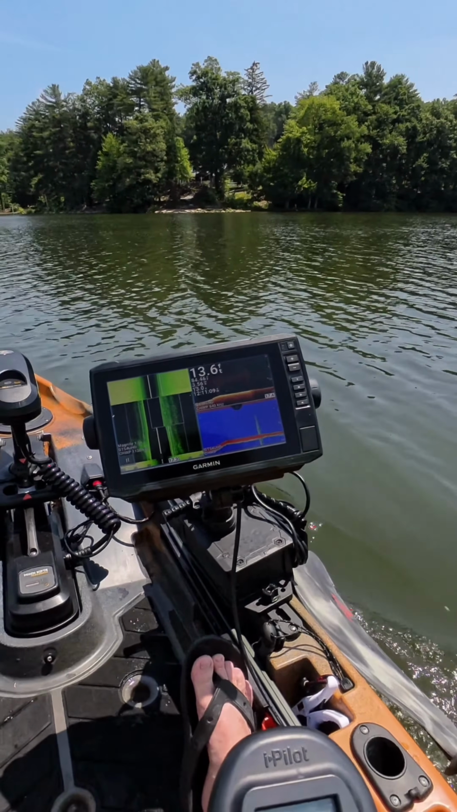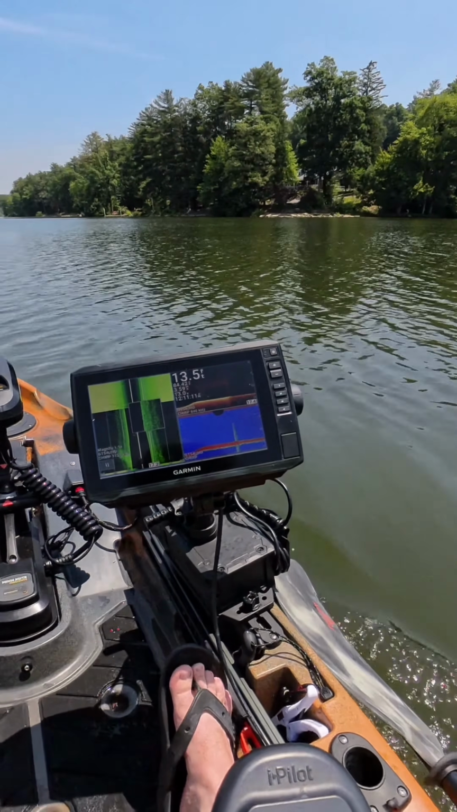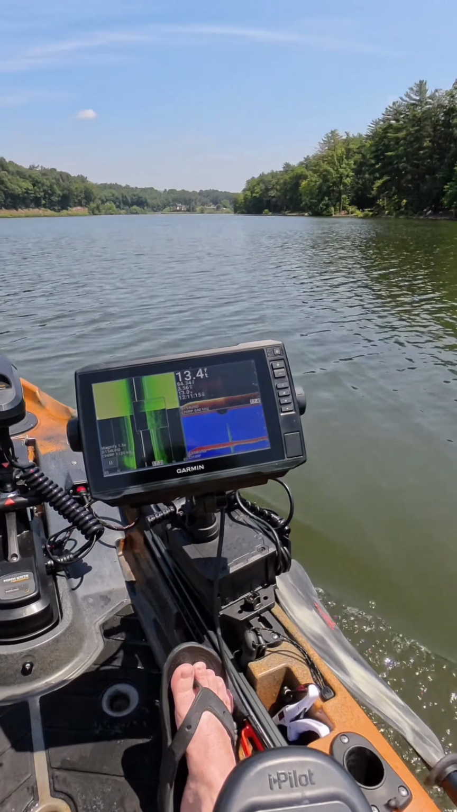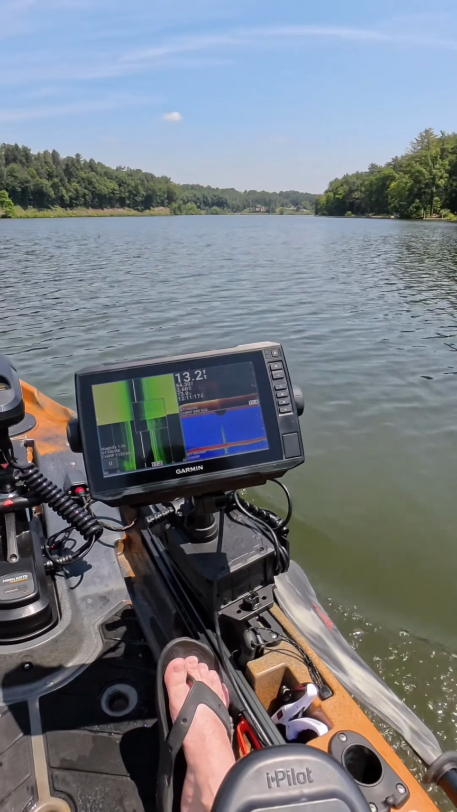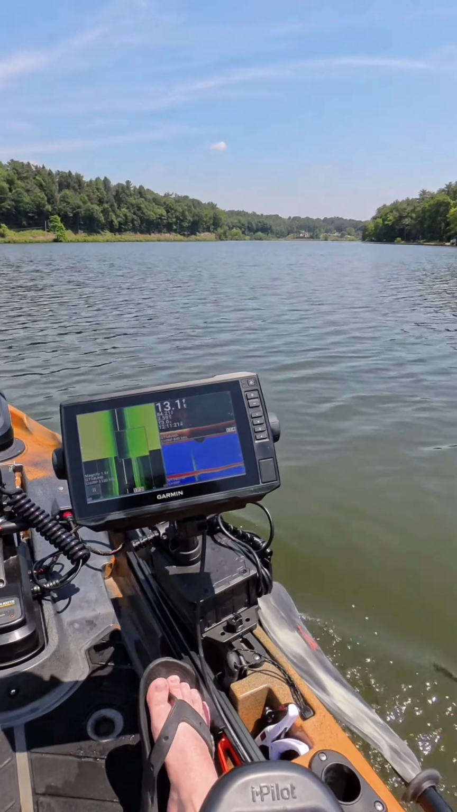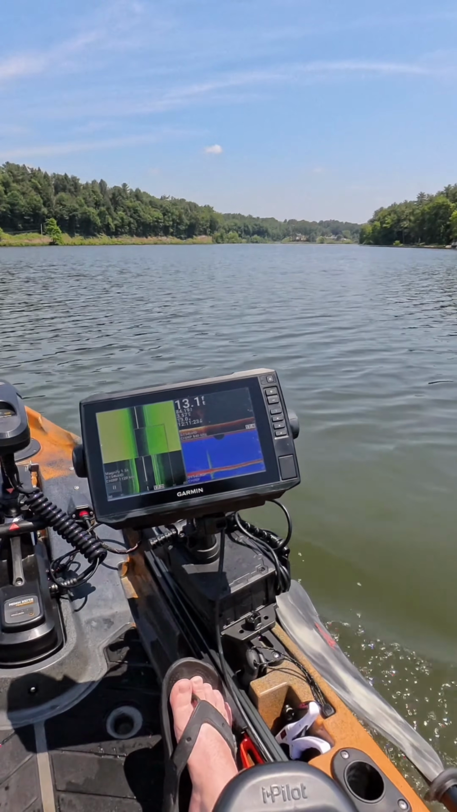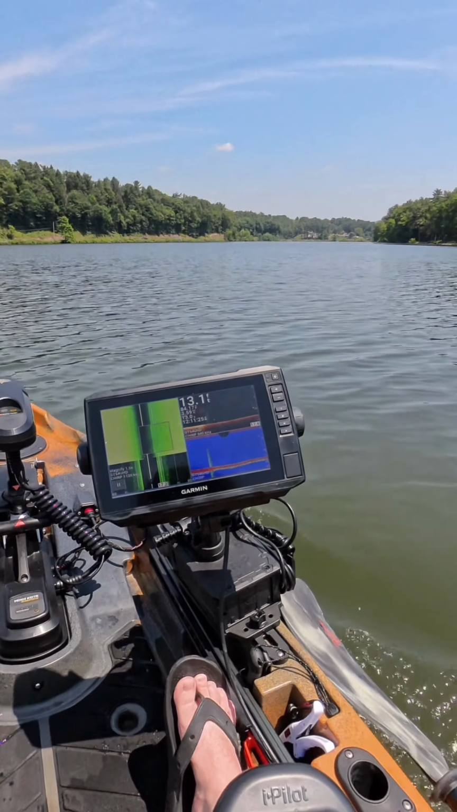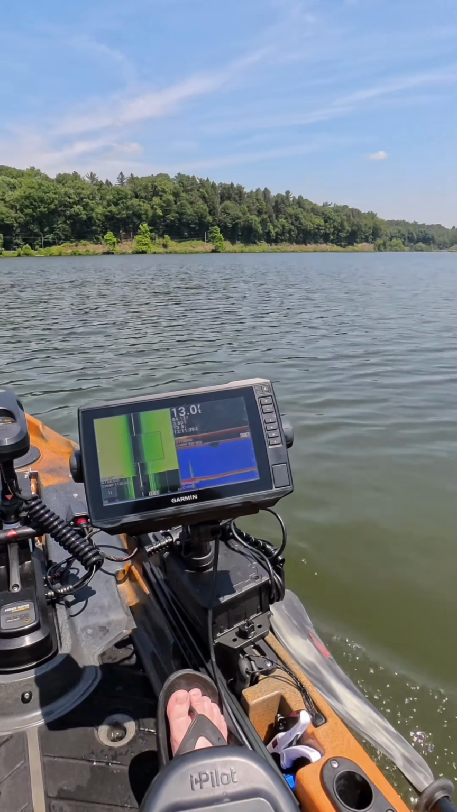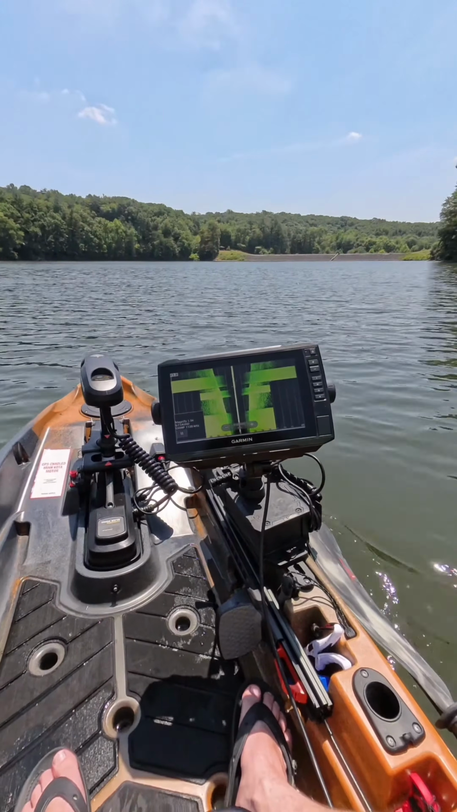So I think I may need to run a separate battery for the fish finder for side view. Actually, let me just try running the wire differently for the fish finder. Go ahead and head back into the dock. Alright, so I'm back.